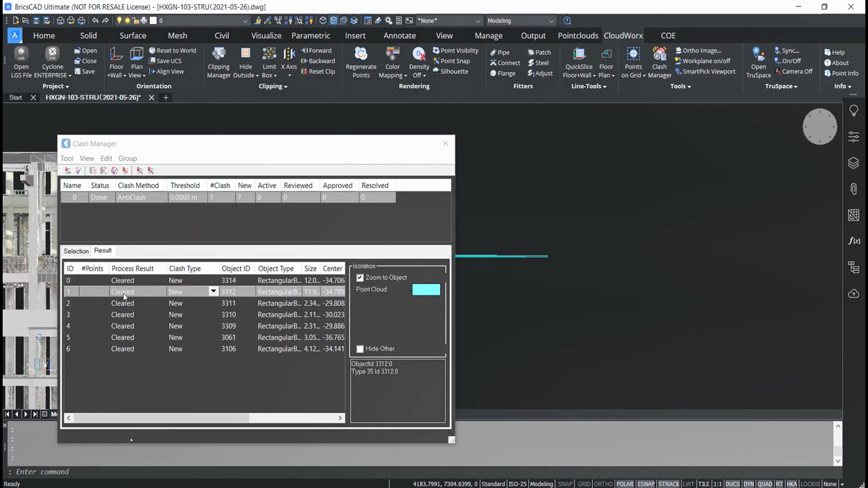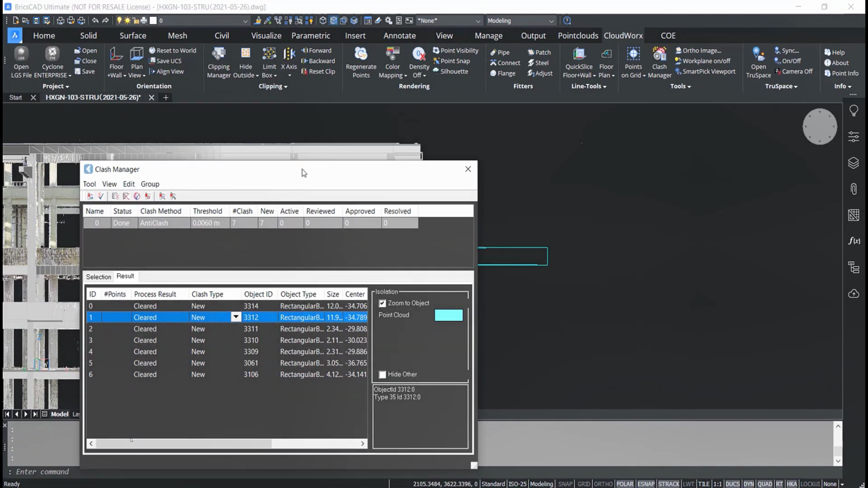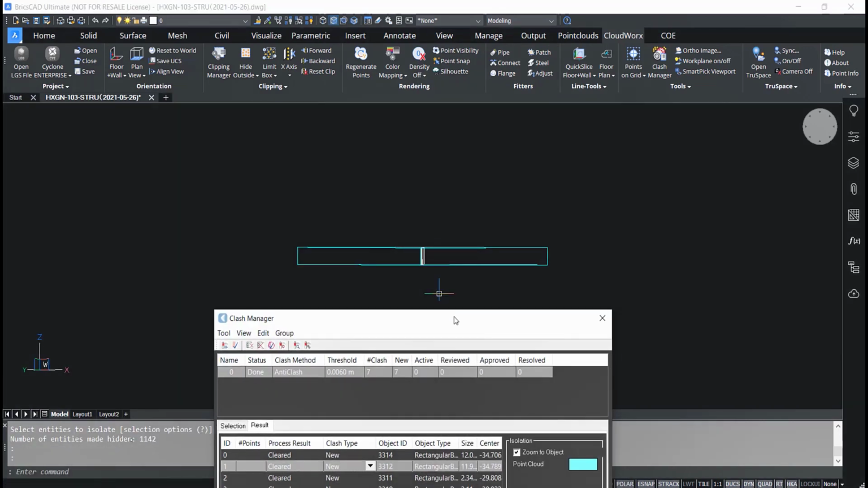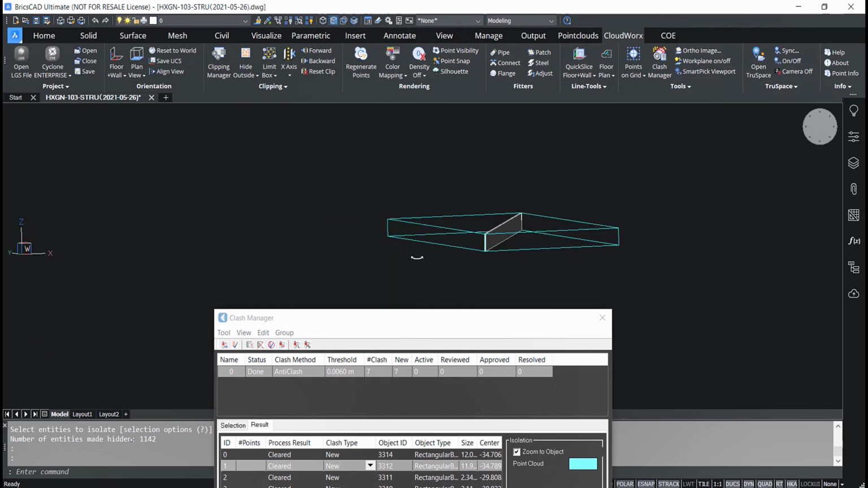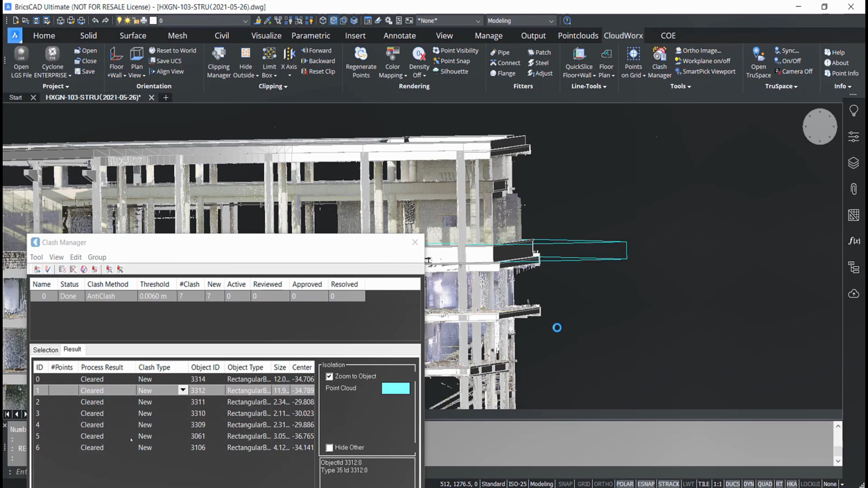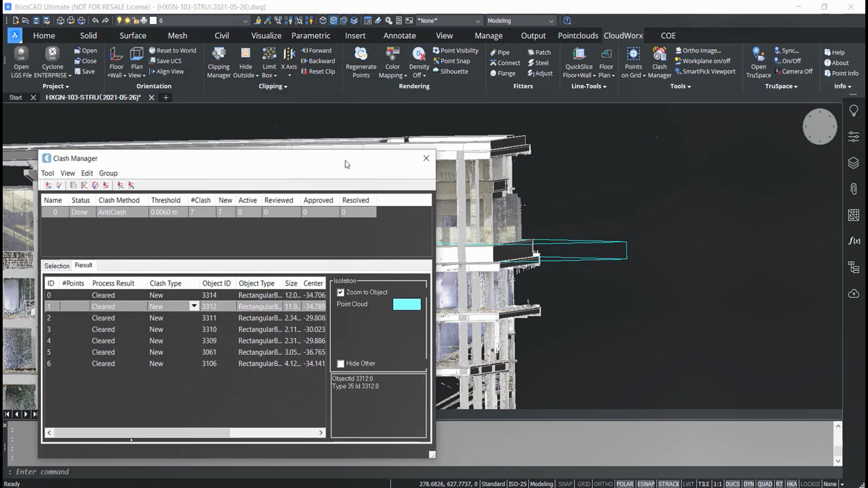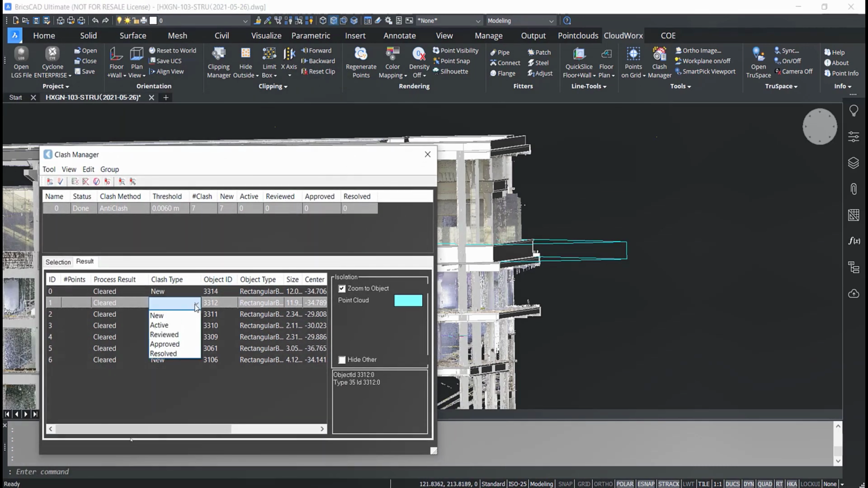So I can go through my clashes and check on those and look at how well they fit or they don't fit. You see that I have highlighted objects here, and I can identify, in this case, this railing was not present. And so I can decide that I have reviewed these. We can change and update the status and share these.